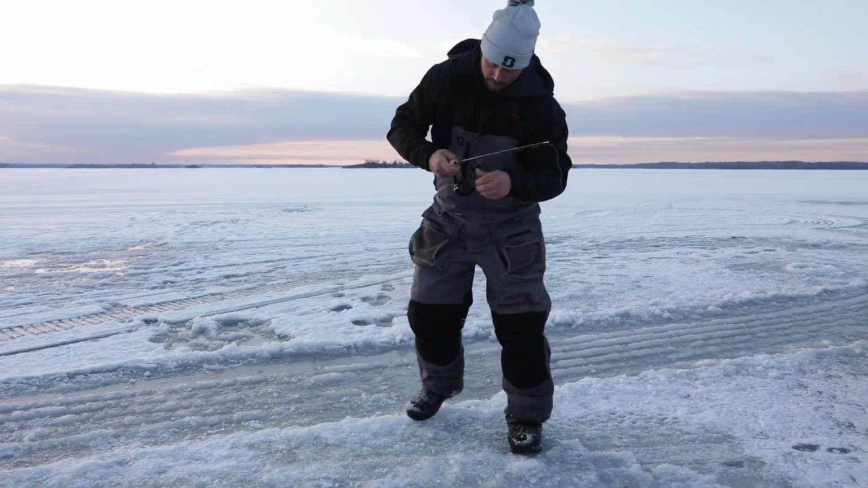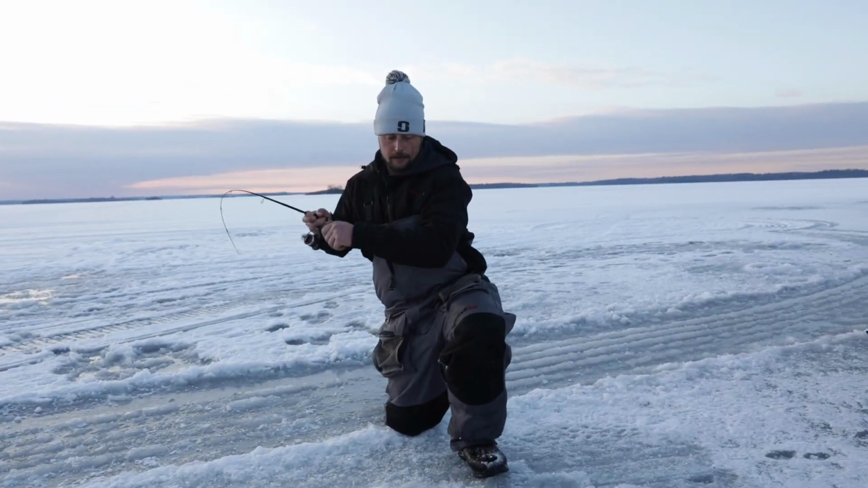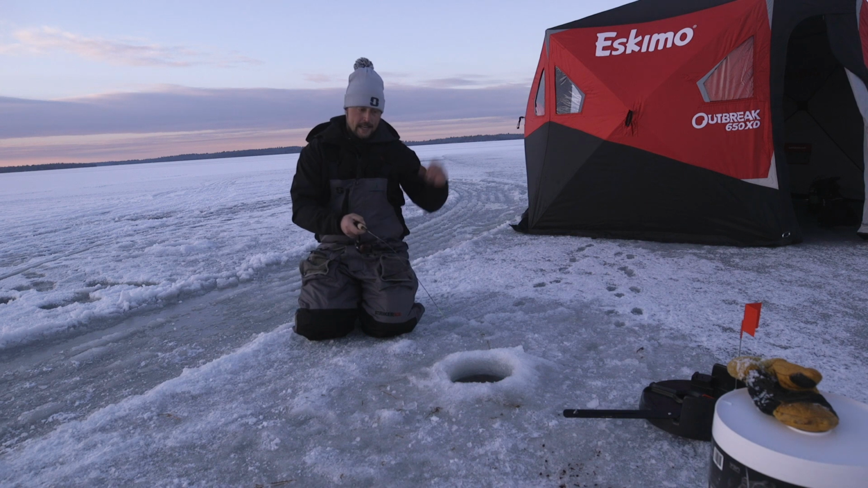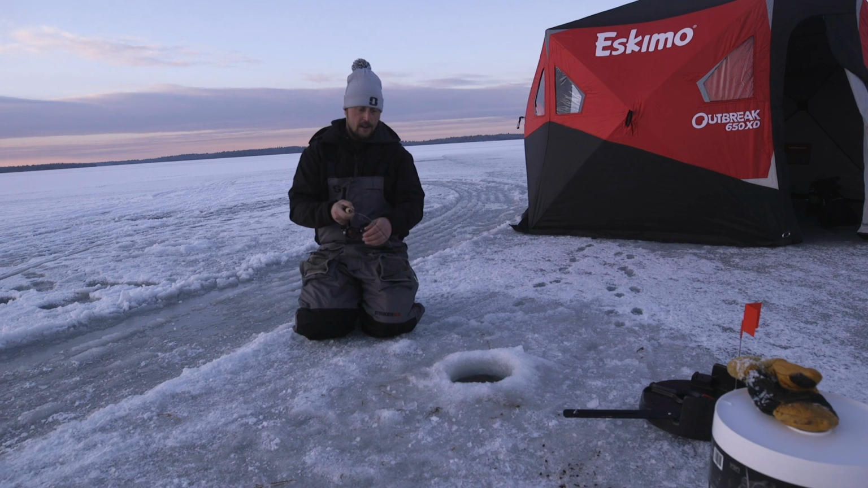All right, iFish popped. This fish took a ton of line. We got him. I didn't think we had him for a second. That's how much line he took. I don't know if this is going to be a pike or a walleye. It hit and it just took off towards deeper water.